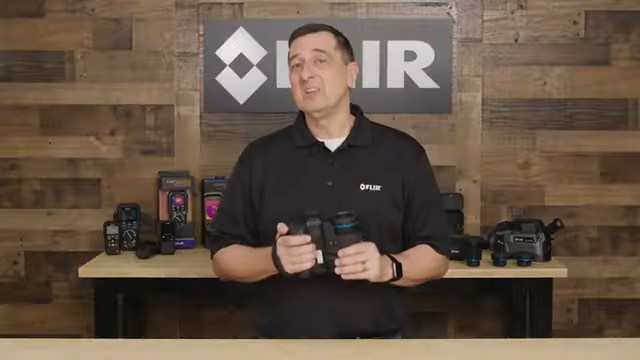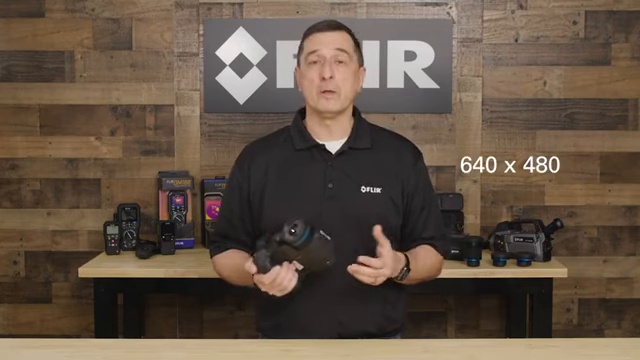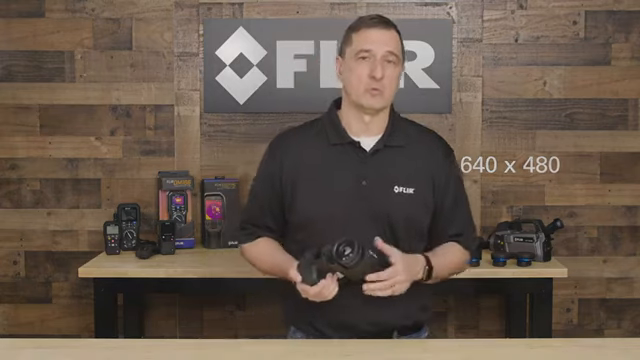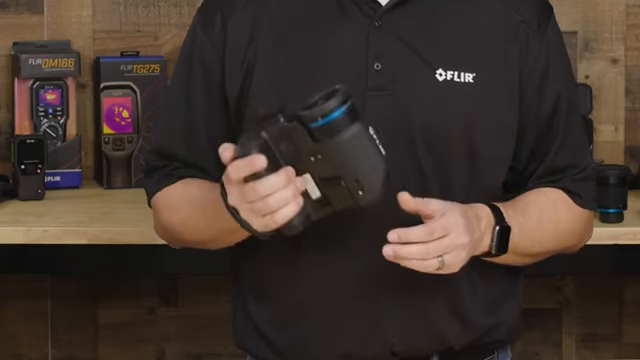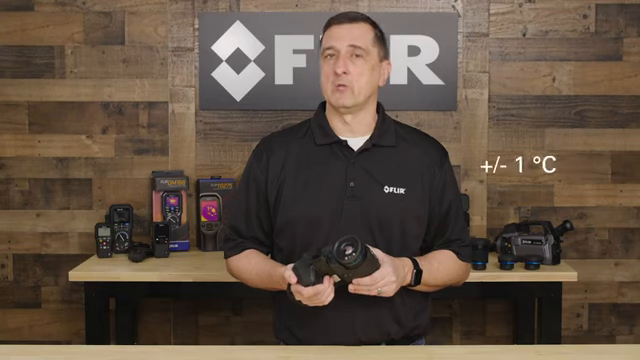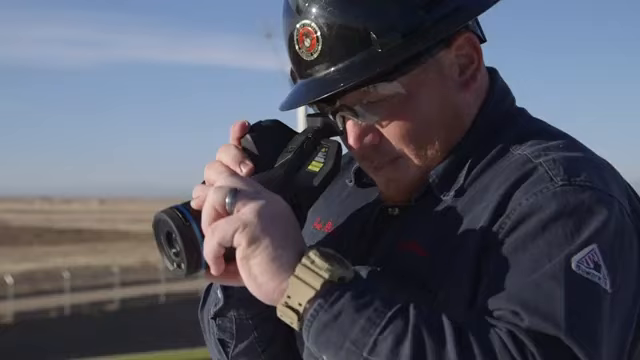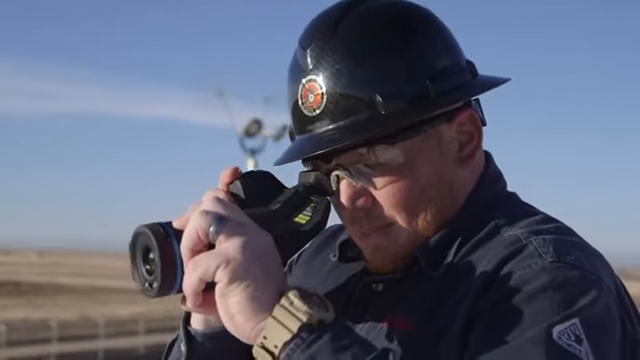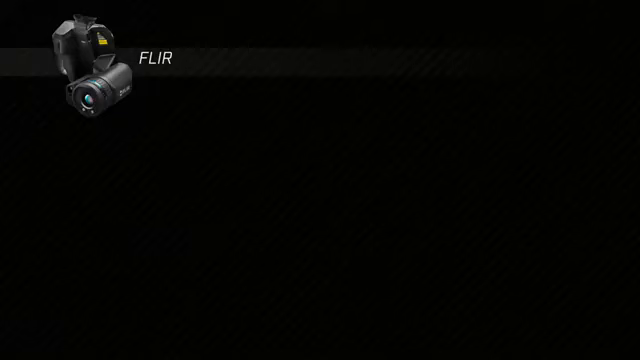So here we have our new T865 camera. It has a resolution of 640 by 480 pixels, yielding 307,200 pixels. One of the other nice features of this new T865 is its accuracy. We have now got the camera accuracy down to plus or minus 1 degree Celsius or plus or minus 1% of the reading. So you know that when you're operating with this system, the information that you get, the targets that you take pictures of, will be accurate.